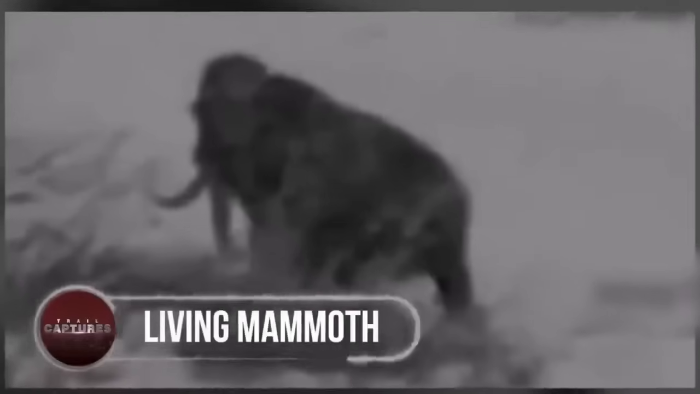Living mammoth. Show me something more disturbing than this one. Long, curved tusks, a huge trunk, a fatty hump on a massive woolly body. All these features belong to a living mammoth that was filmed in 1948 in Russia.